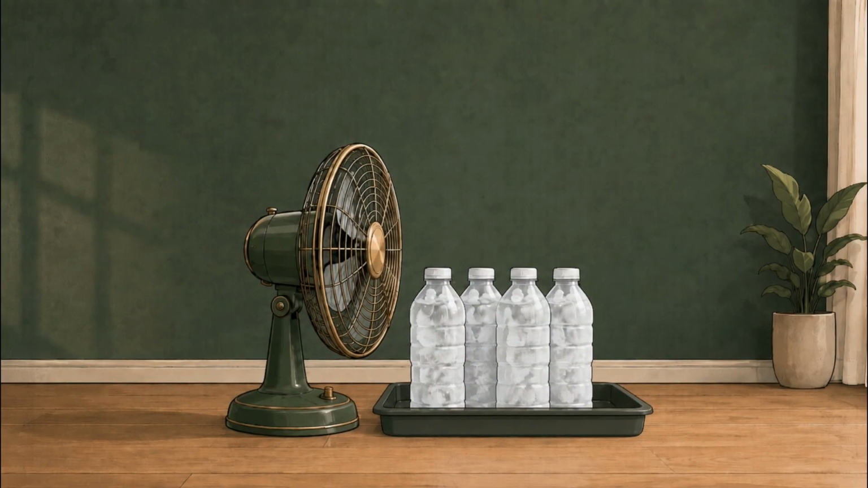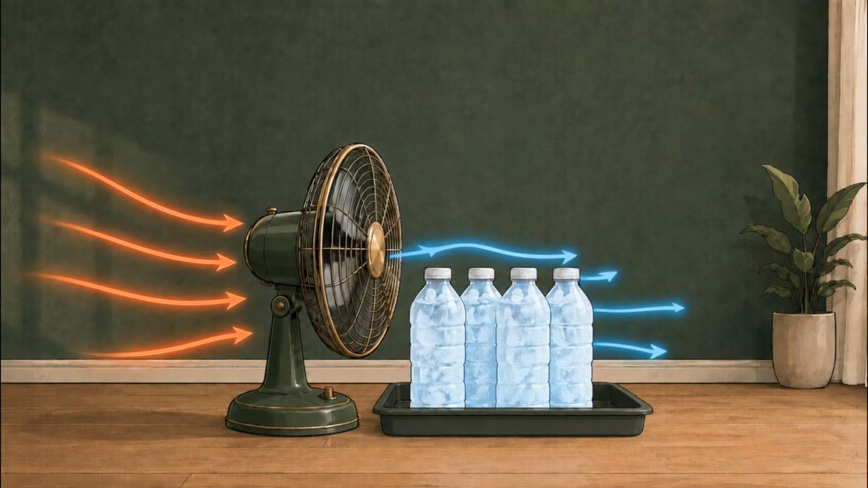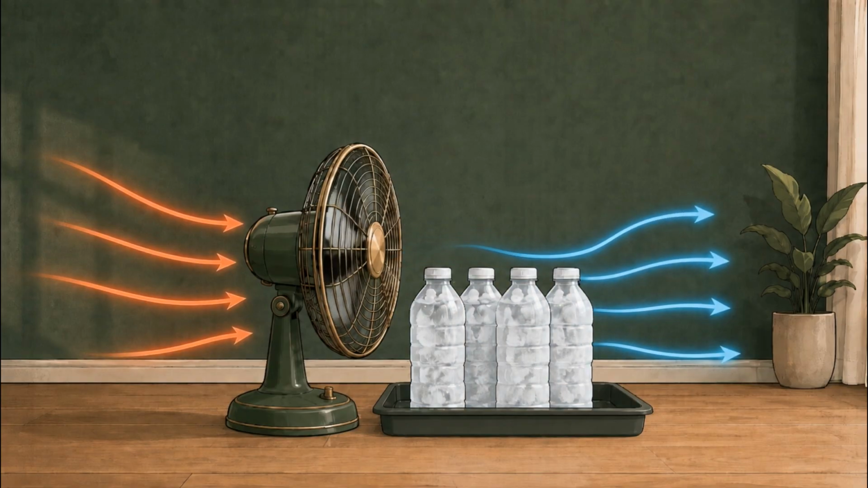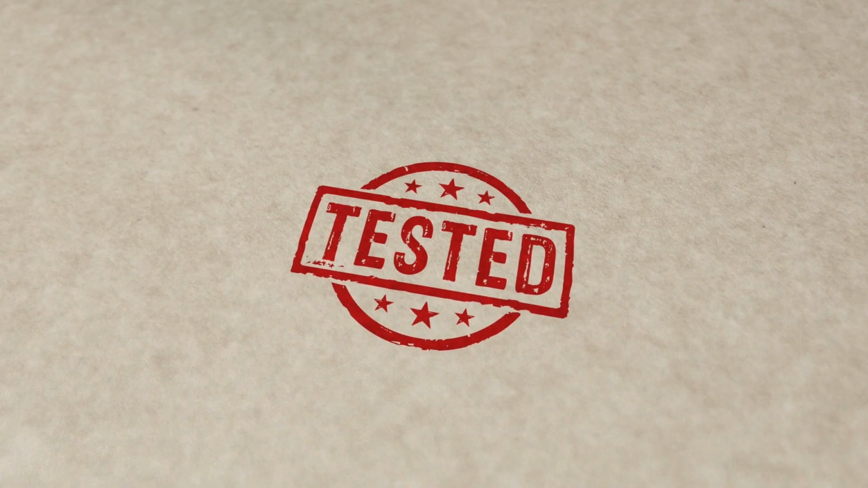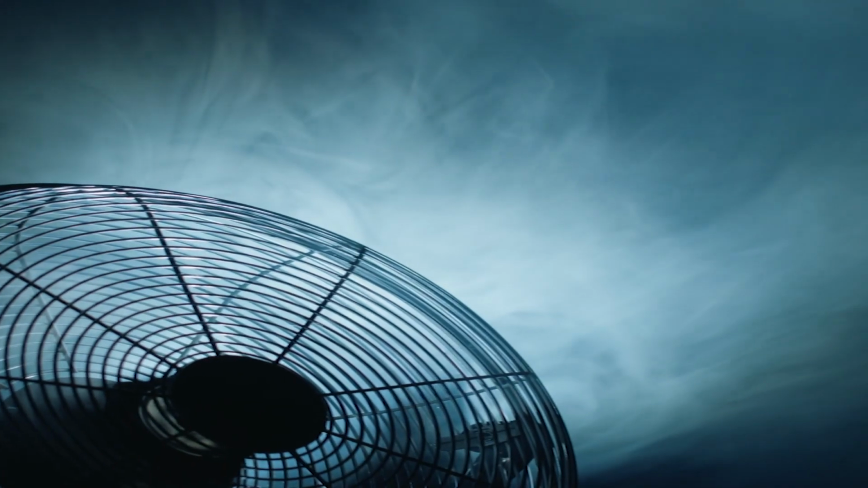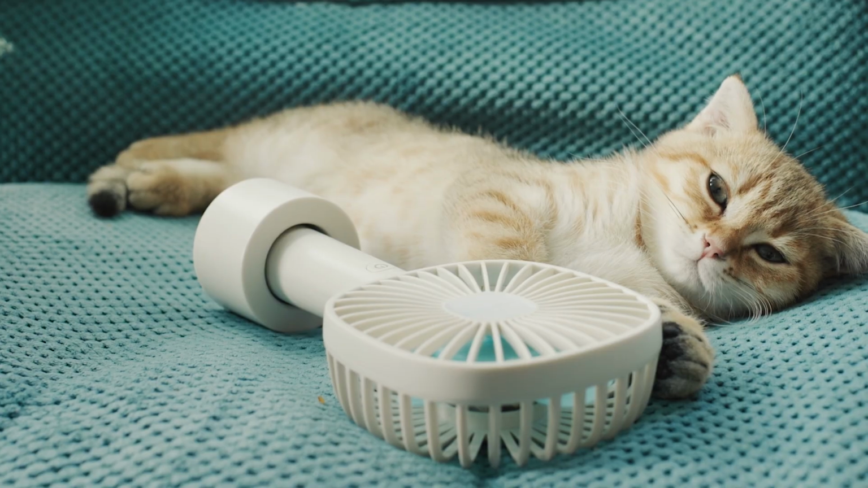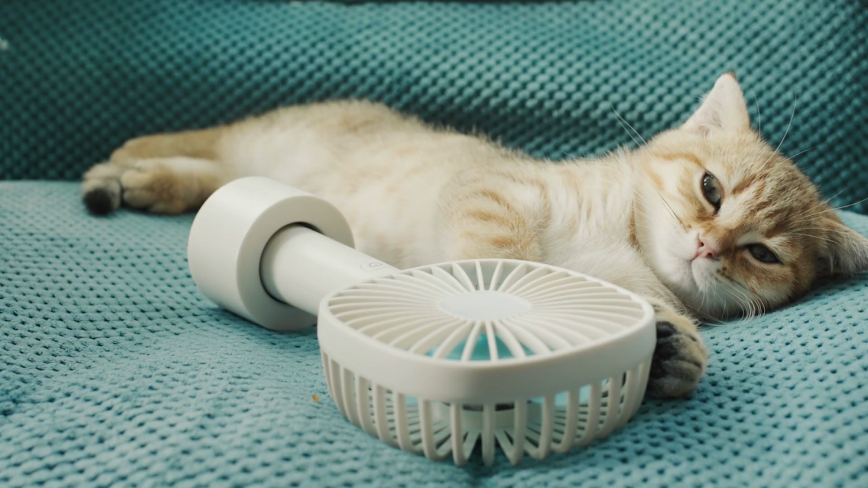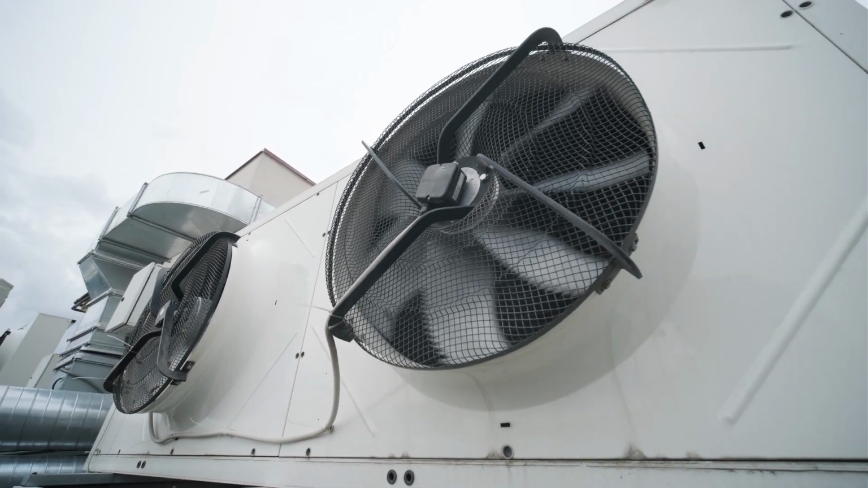The third trick is the fan and frozen bottle method. The basic version uses sealed frozen bottles placed inside a stable tray with a fan moving air around them. I tested it, and yes, it kinda works. The air close to the bottles feels noticeably cooler, especially when you're sitting directly in front of the fan. But this is personal cooling, not a homemade air conditioner capable of cooling an entire building.